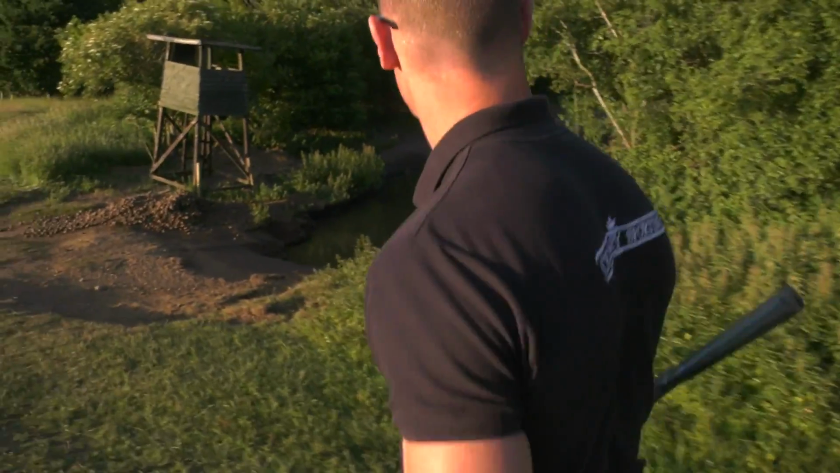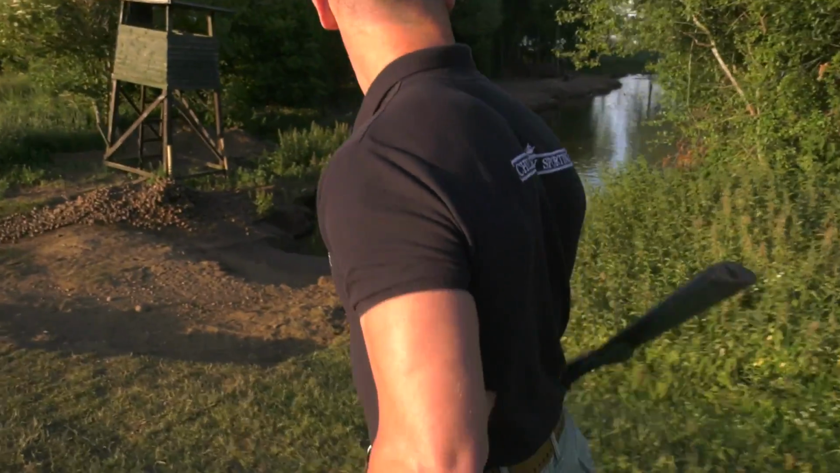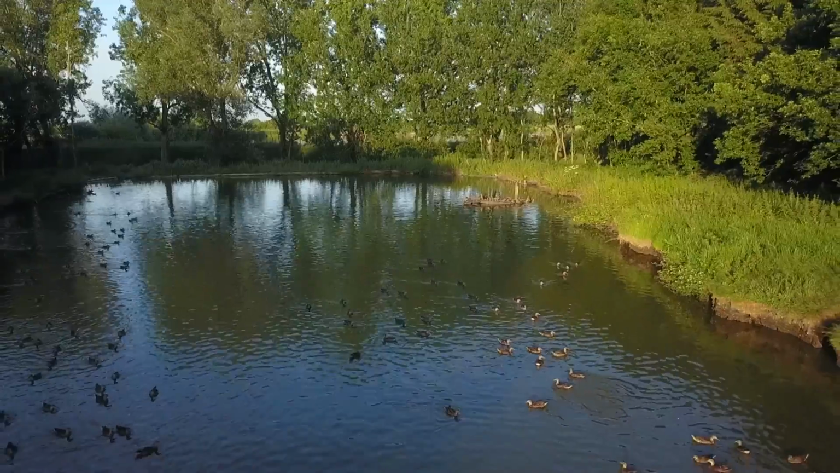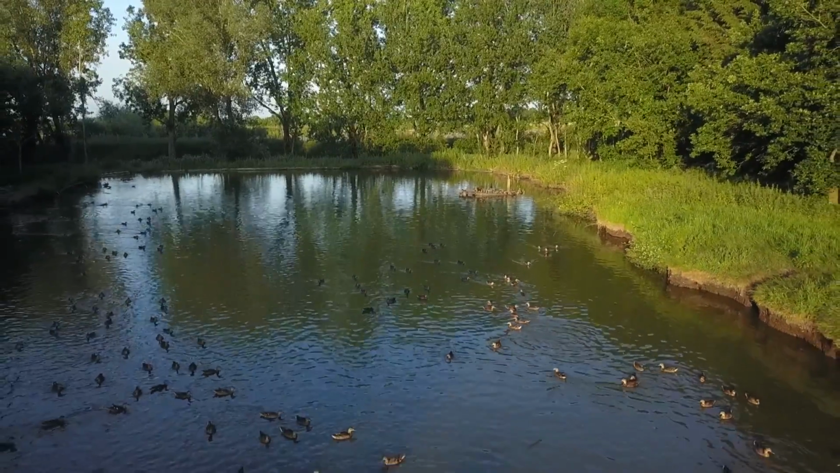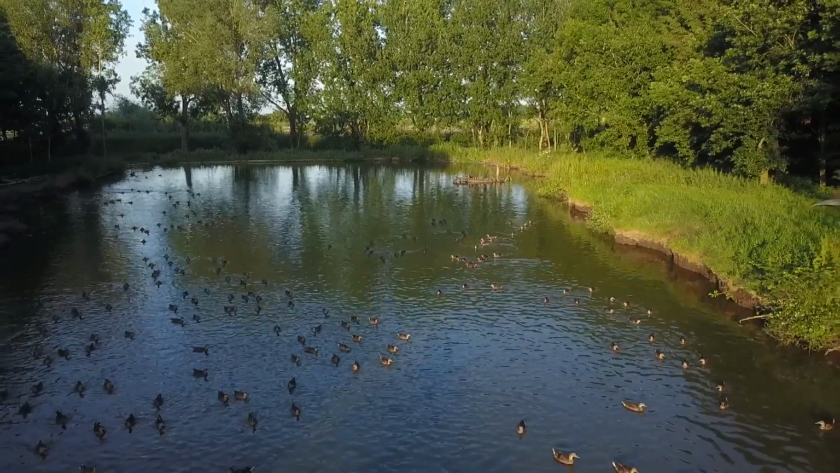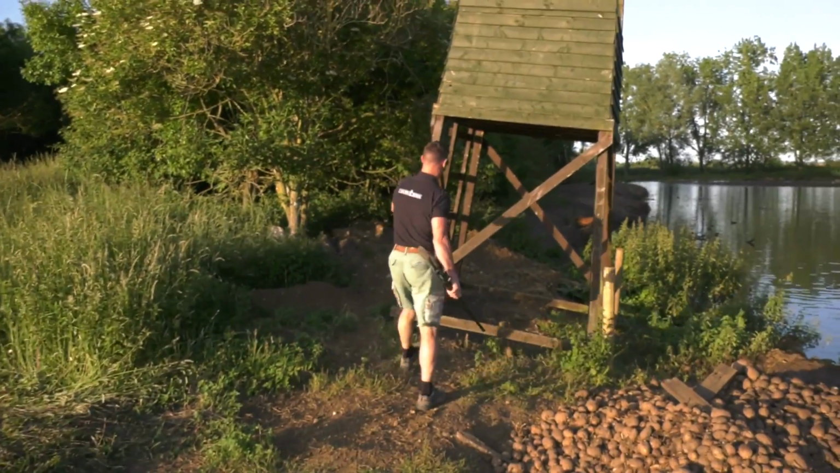Ray is one of the few pheasants Paul will have running around his ground. Bird flu saw to that. Instead, it's all about ducks for Mr. Childerley. Have you lost many? Touch wood, which I'm going to touch wood. Everything's a bit superstitious this year.